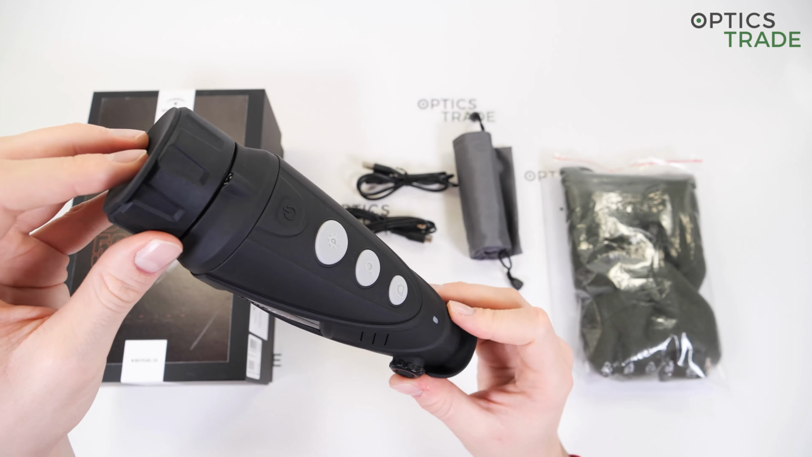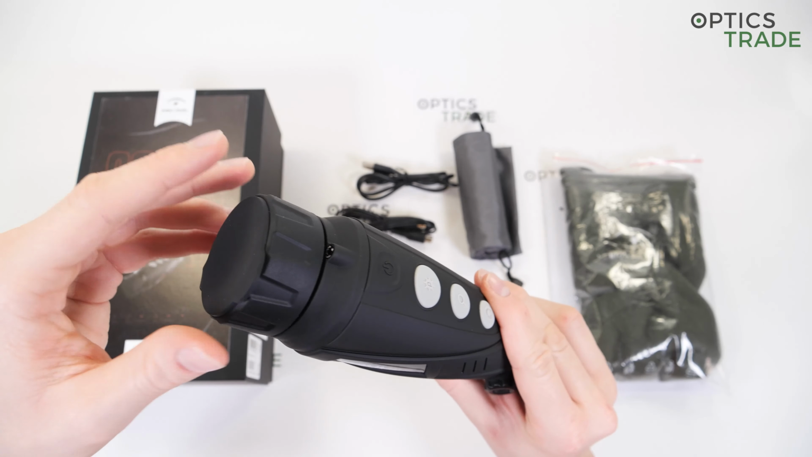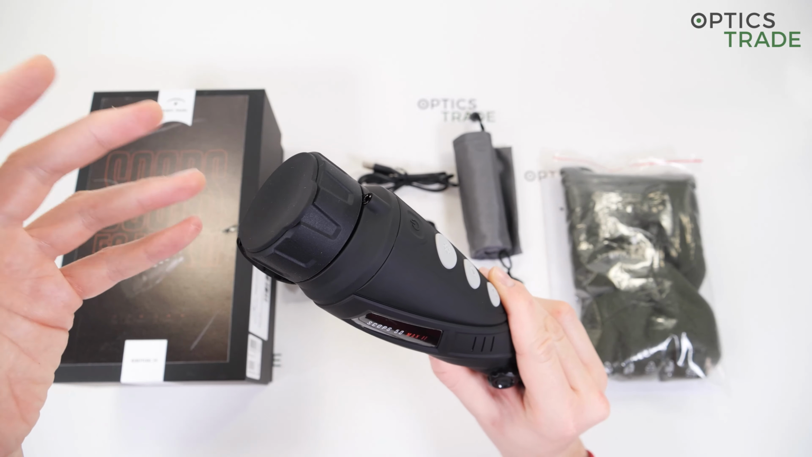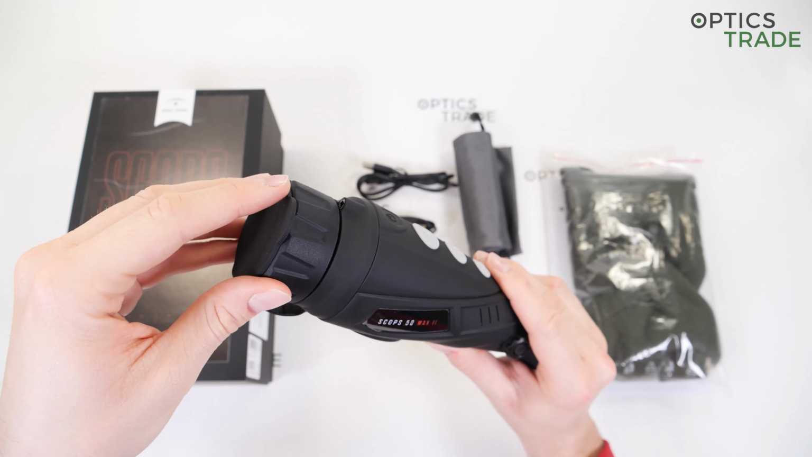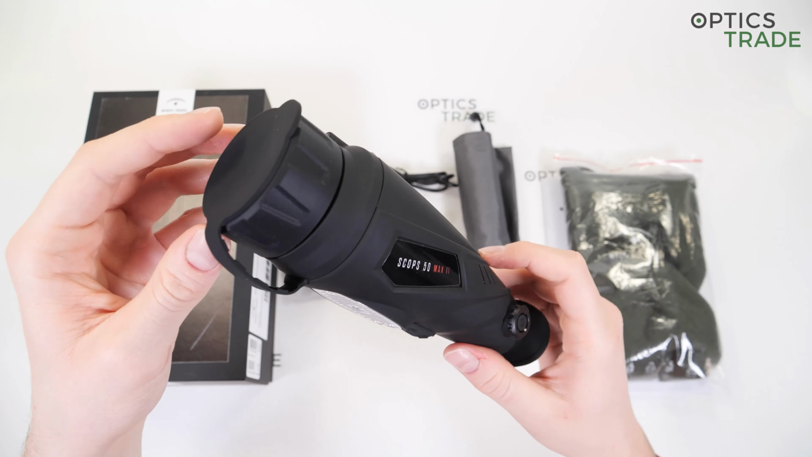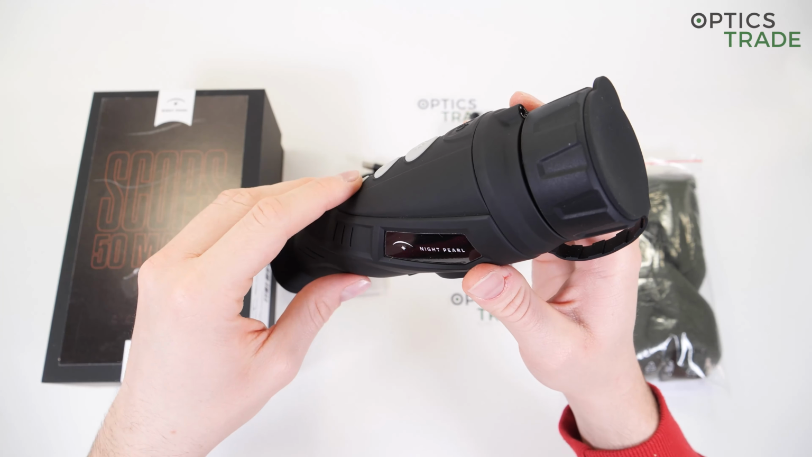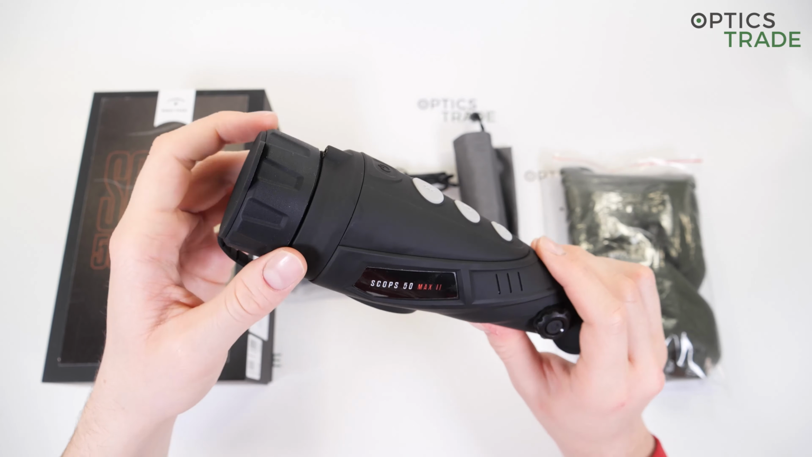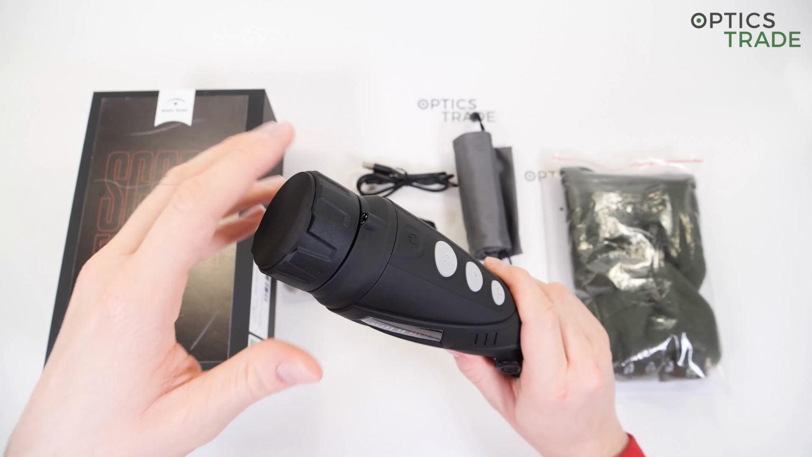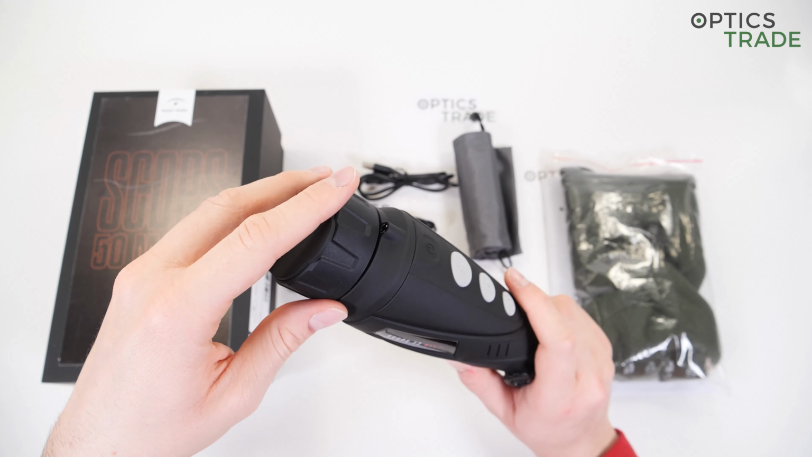The detection distance of this device is up to 3,000 meters, which is really far away, so you can expect to detect heat of slightly bigger objects even at 3 kilometers away. And the identification distance of a wild boar sized game is around 750 meters, in, of course, great ambient conditions. When it's not too foggy, when it's not raining or anything like that. So in great conditions, you can expect the identification distance up to 750 meters.